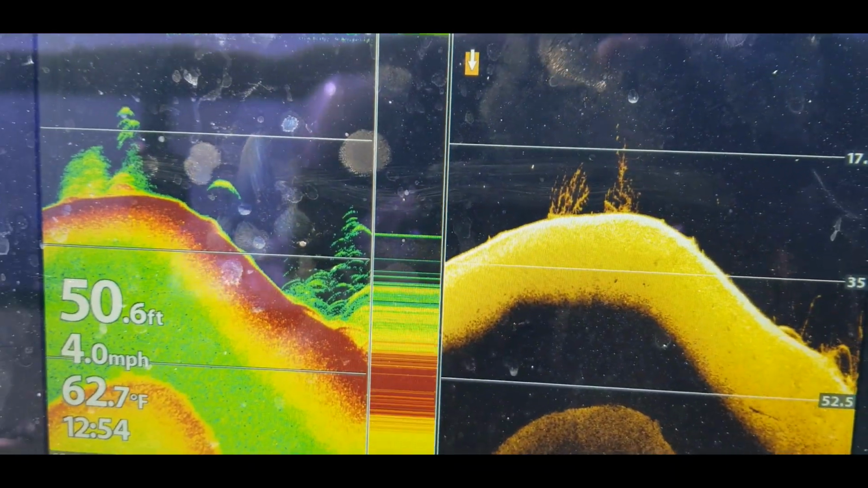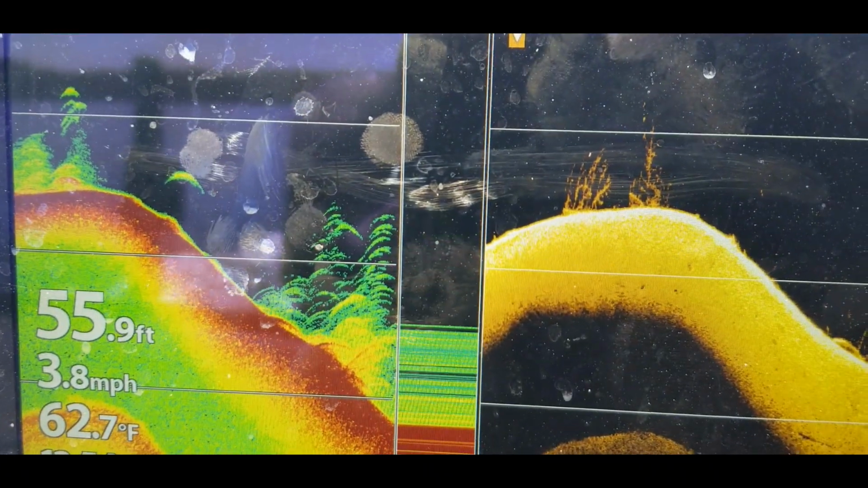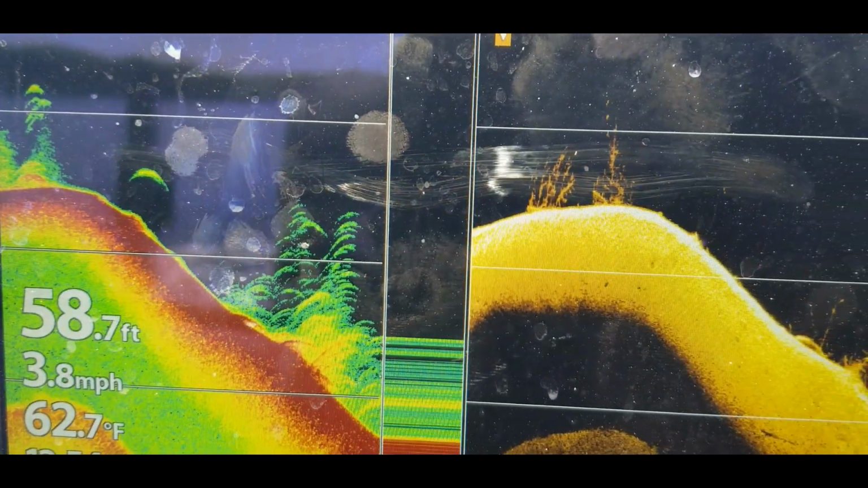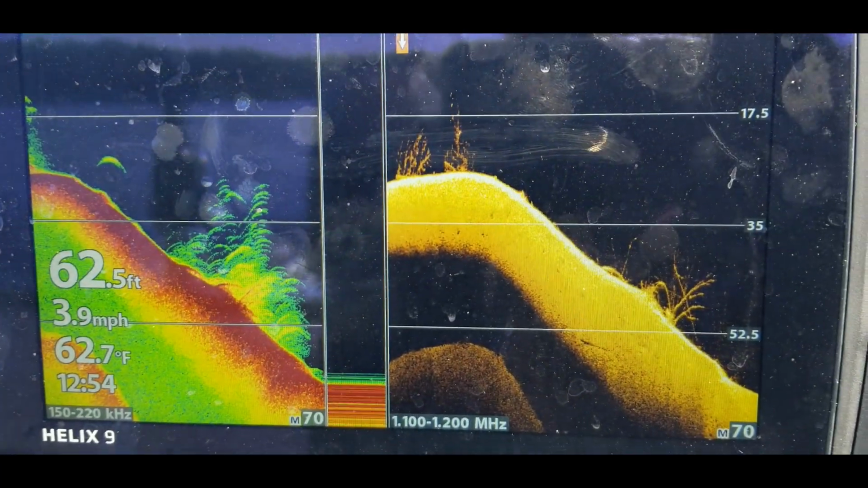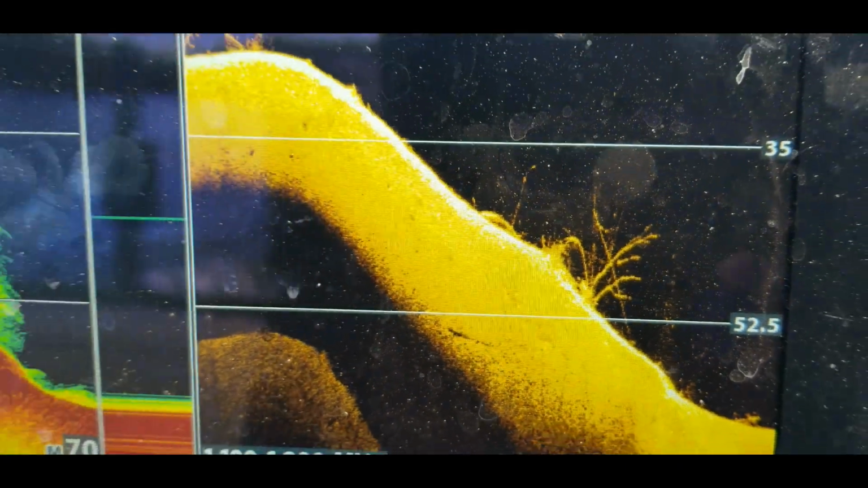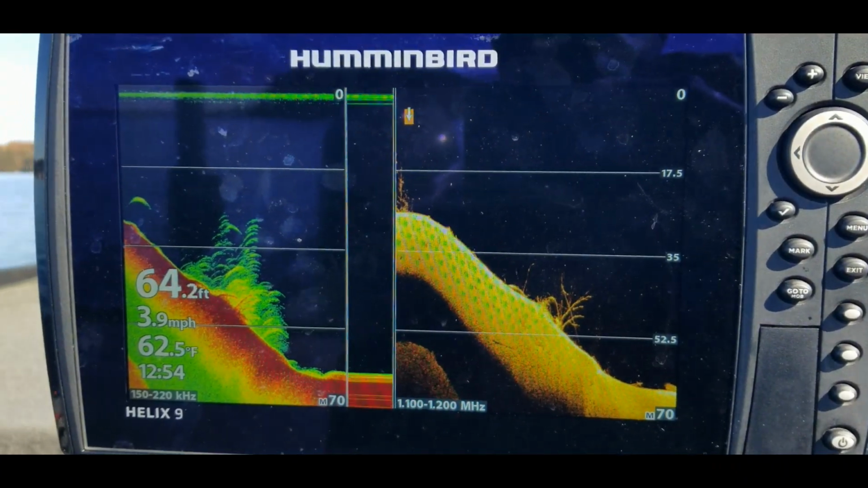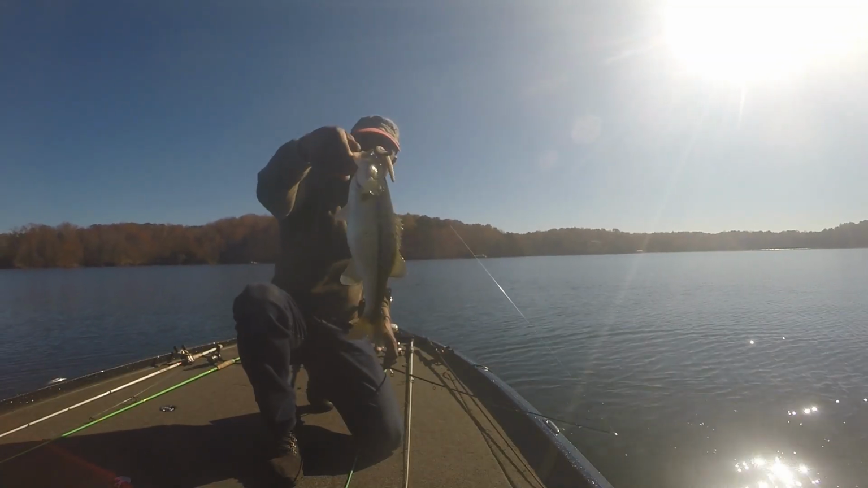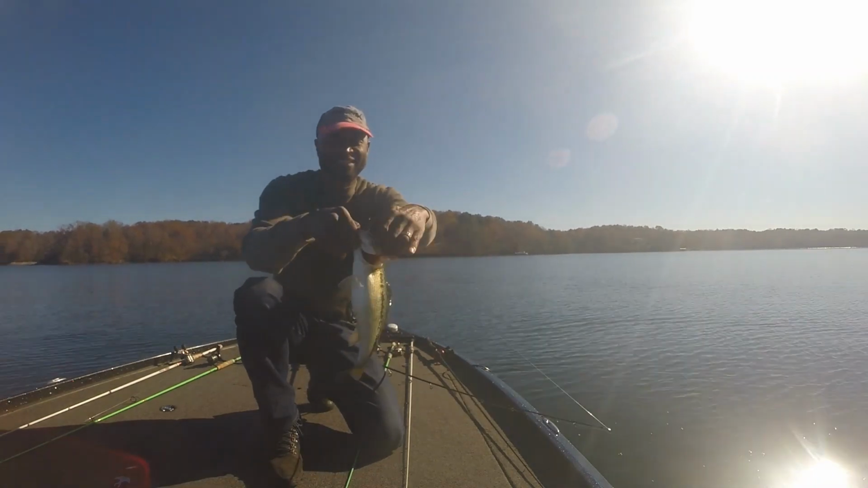And all I'm gonna do now is just turn back around and ease up on this standing timber, brush pile or whatever that is out there, and see if we can pick one or two of those fish off of there. Look at that nice image right there, guys. All right, let's see what we can do. All right, there you go. Right to the boat. Shake your head to the mouth.